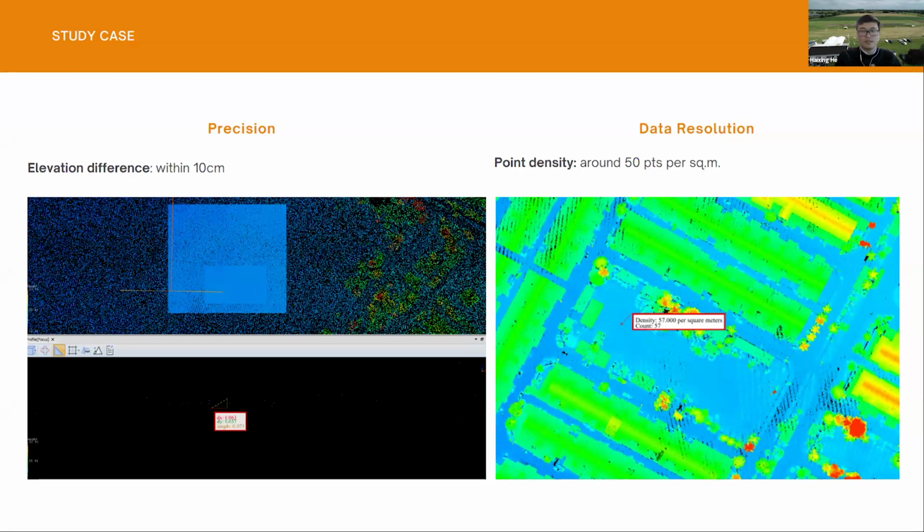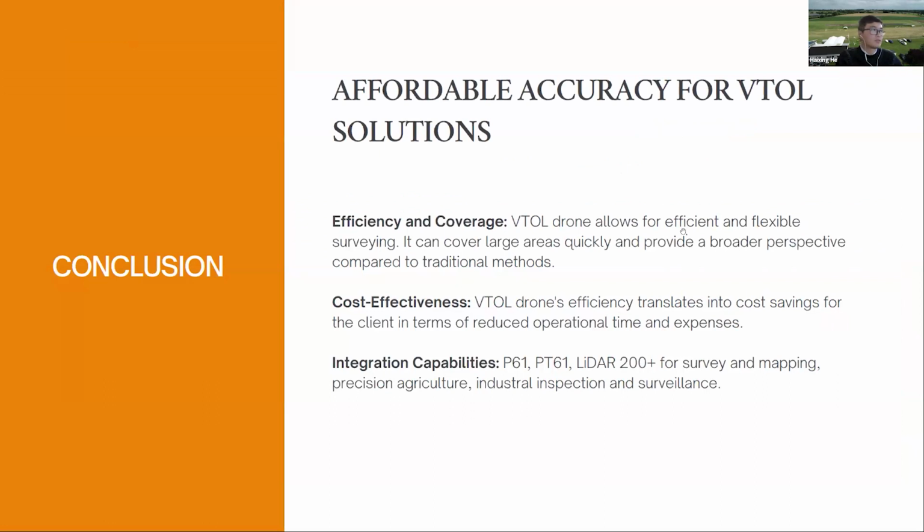But still, we use this Vtol for large area scanning. So the main idea is to scan as big as possible in a short time. So the customer is very satisfied with the result. A quick conclusion: I think Vtol with the LiDAR 200 Plus is a very efficient solution because we fly very fast and can cover a very large area. And because of this, it's quite cost effective.